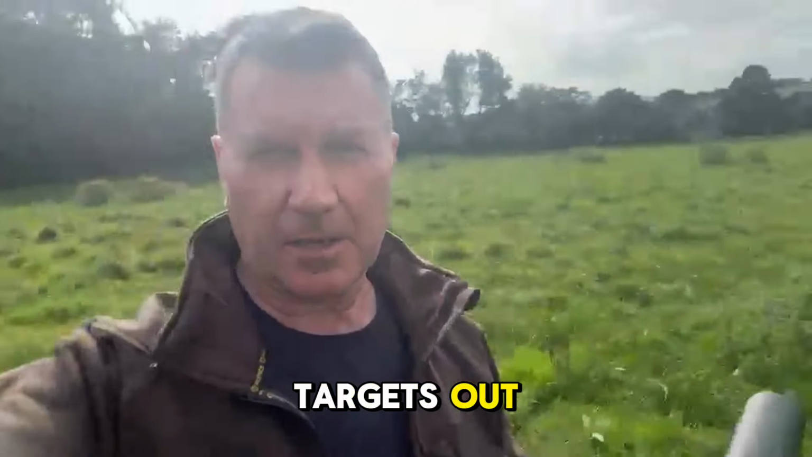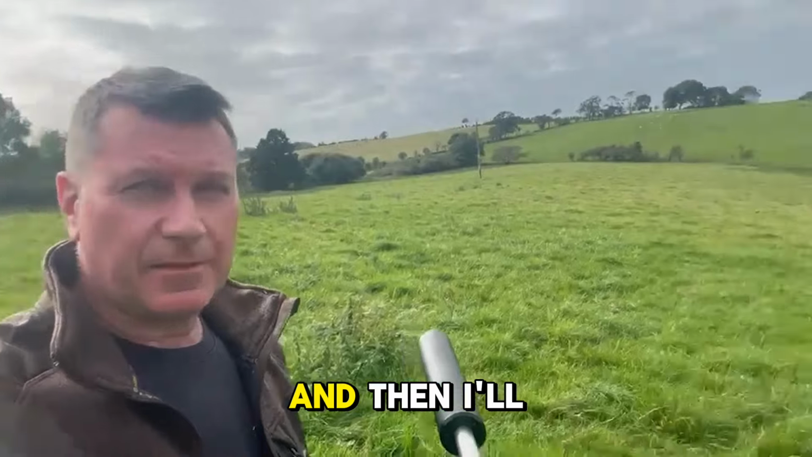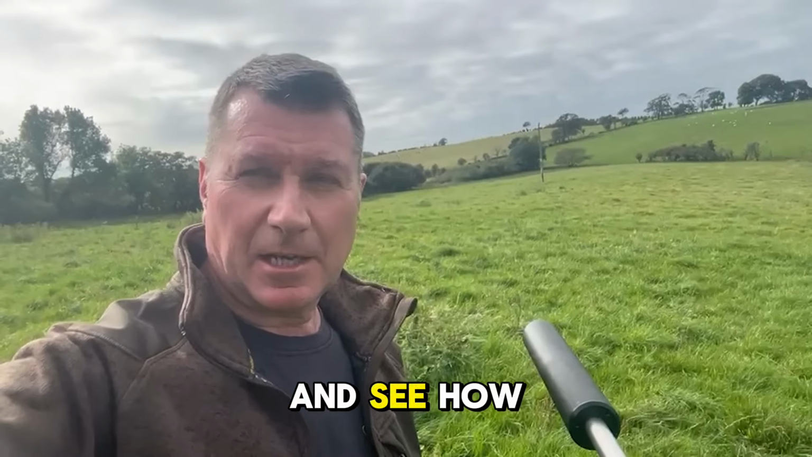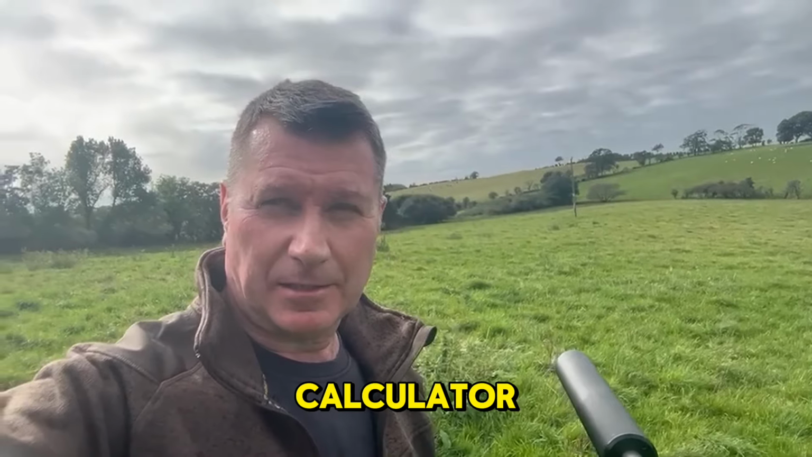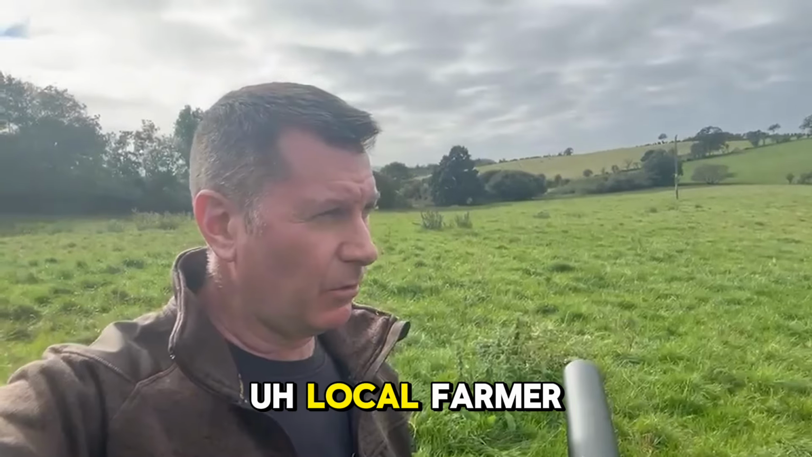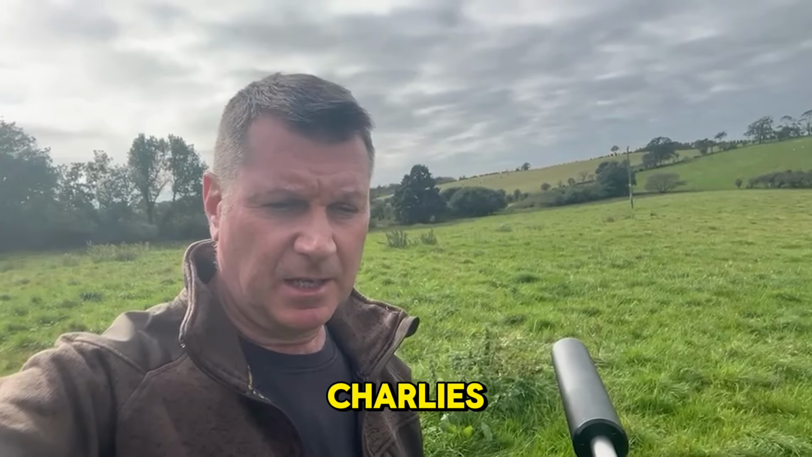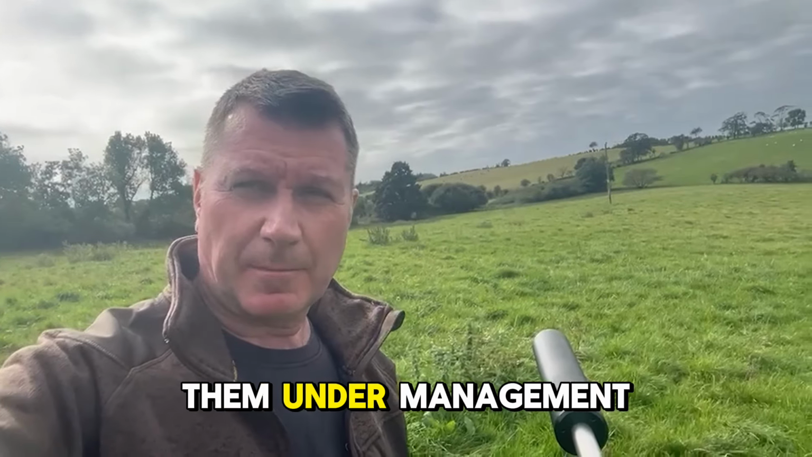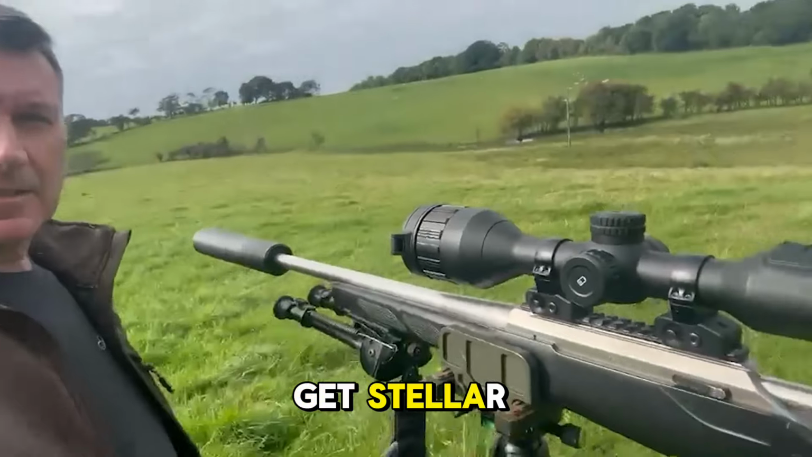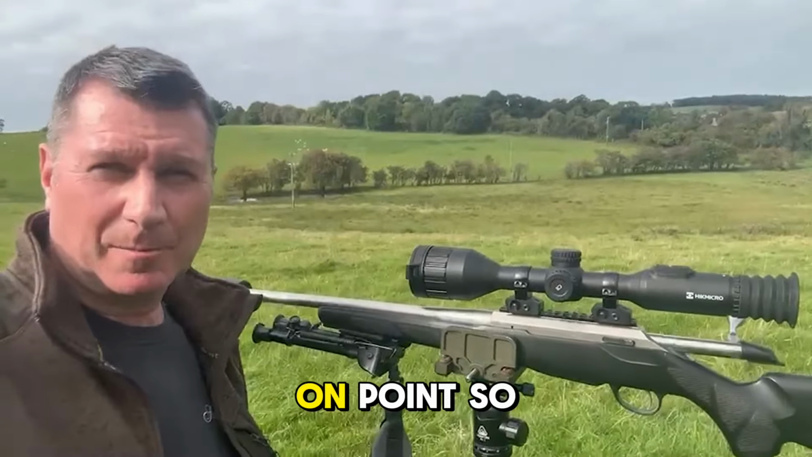I'll get some targets out and we'll shoot out to, I think, 100 metres, and then I'll push it across that valley, maybe 200 plus, and see how we get on with the ballistic calculator. Once I've got all that done, I plan to do an evening's foxing. Local farmer has been out on the silage, the fields are cut, so no better time to get out on the Charlies and just keep them under management. So I'll be doing that later on tonight, hopefully when I get this Stellar 3 SQ50 Pro on point.